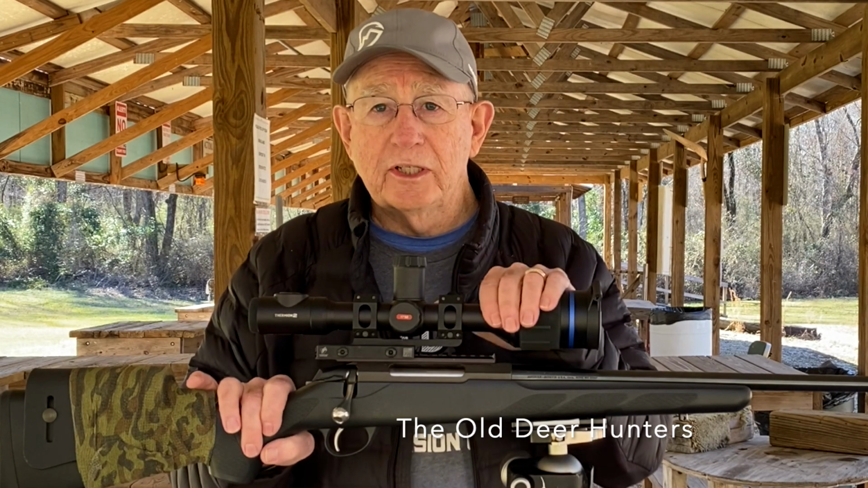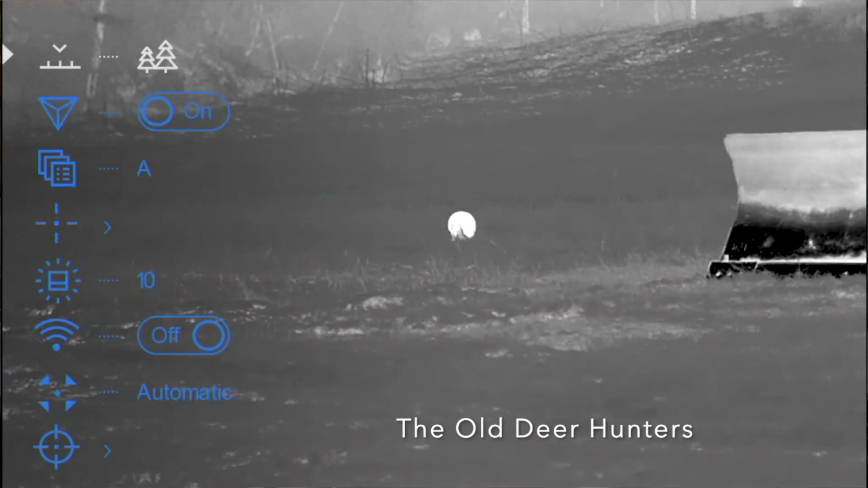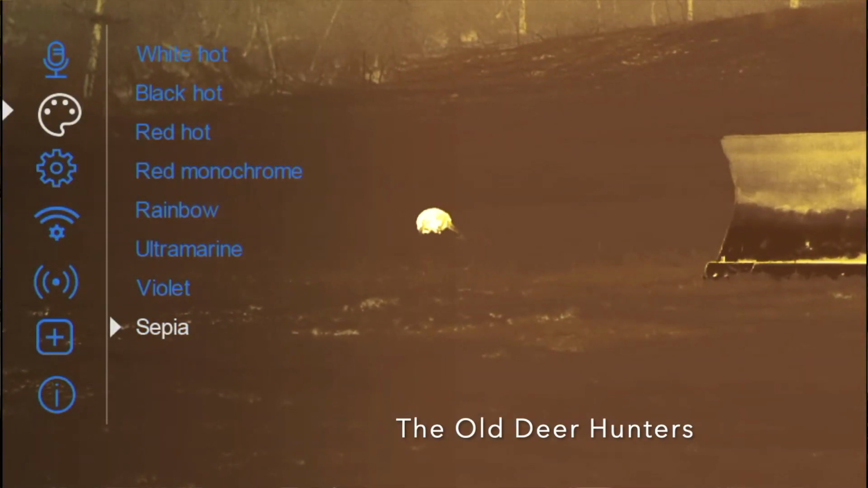A long press lets you get into the main menu. You can change all of your color palettes. You can change reticles, the colors. All of those things are so easy. And that's the other thing. This thing has about 8 or 9 different color palettes. You'll find one you like. Now, personally, I like white hot and black hot.